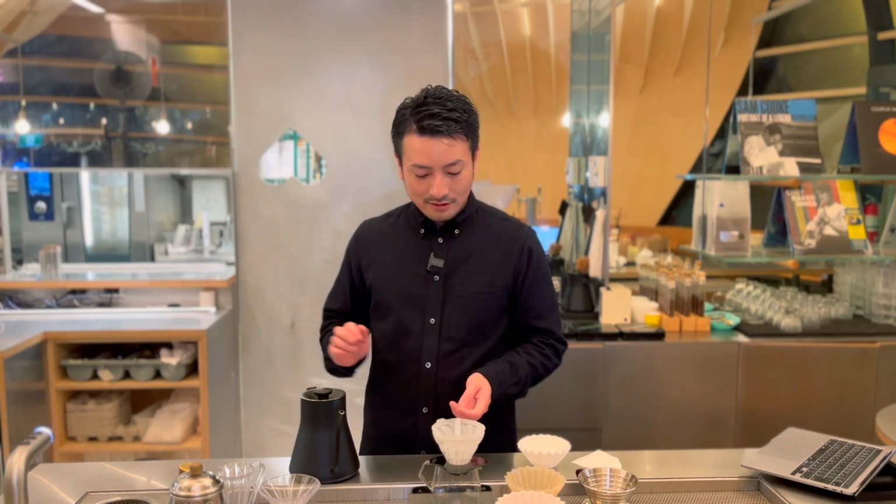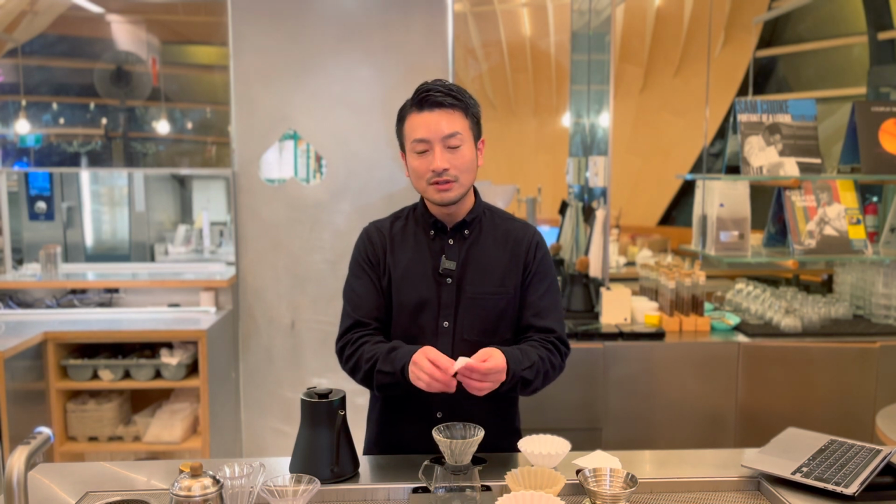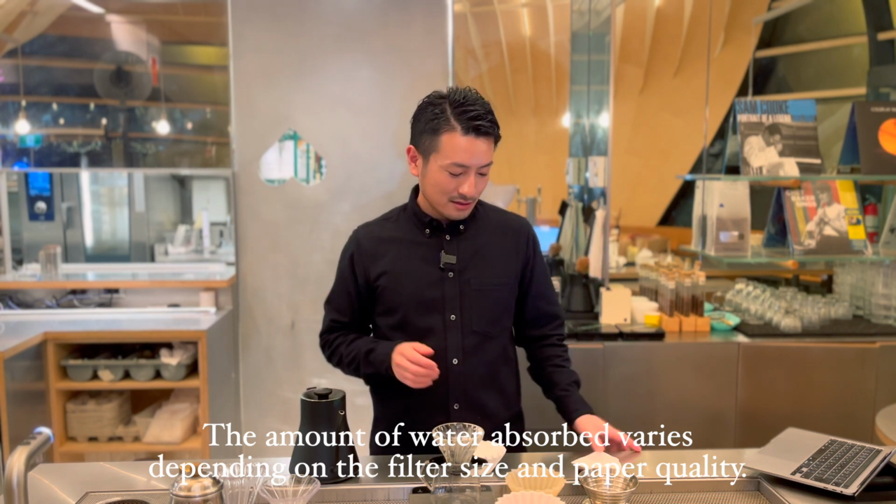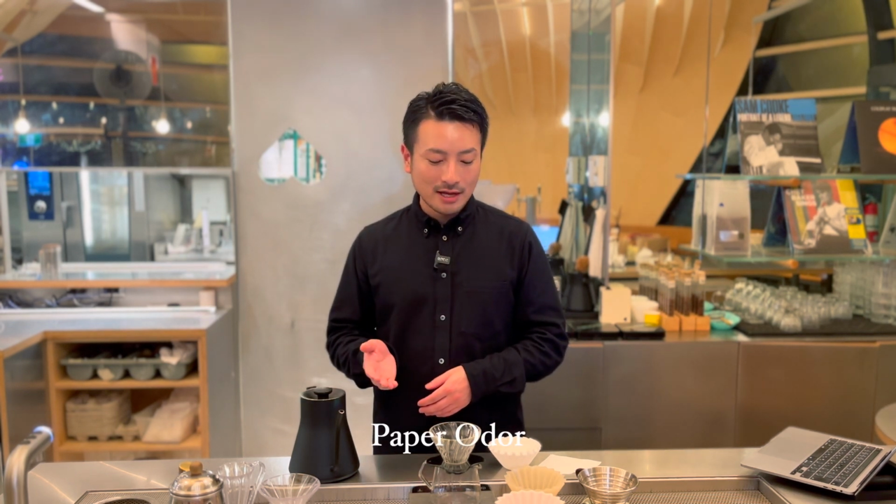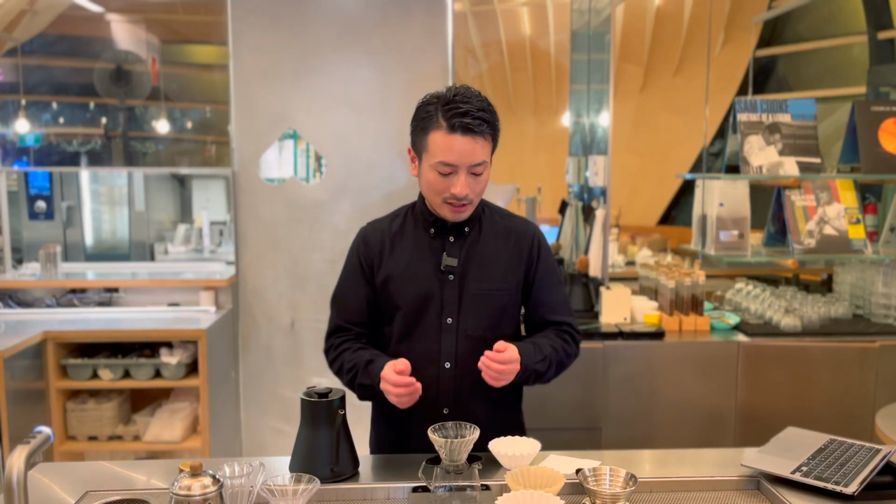Even a 3-gram difference can affect the balance between acidity and sweetness. And the bigger the filter, the more water it absorbs, meaning the impact on your coffee becomes even greater. So, these are the 3 main things that can happen if you don't rinse your paper filter. Firstly, paper taste in your coffee. If you don't rinse the filter, that papery smell and taste can transfer into your coffee.